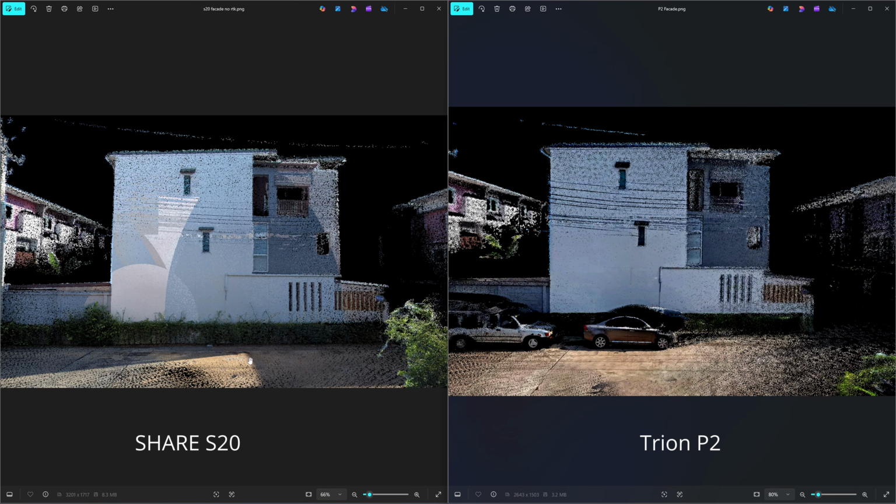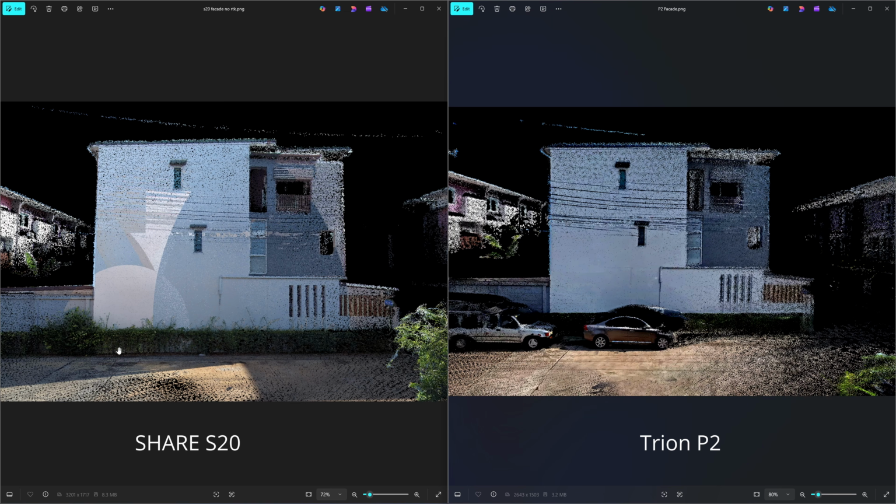Then there are more color artifacts in the S20 than the P2. And in the darker area, you can see in the bush area, the S20 can produce the detail of the color point cloud, while the P2 washes out in a black color. See, if you look at the grill area here, the S20 can display detail from the grill area, while the P2 doesn't show the detail at all.